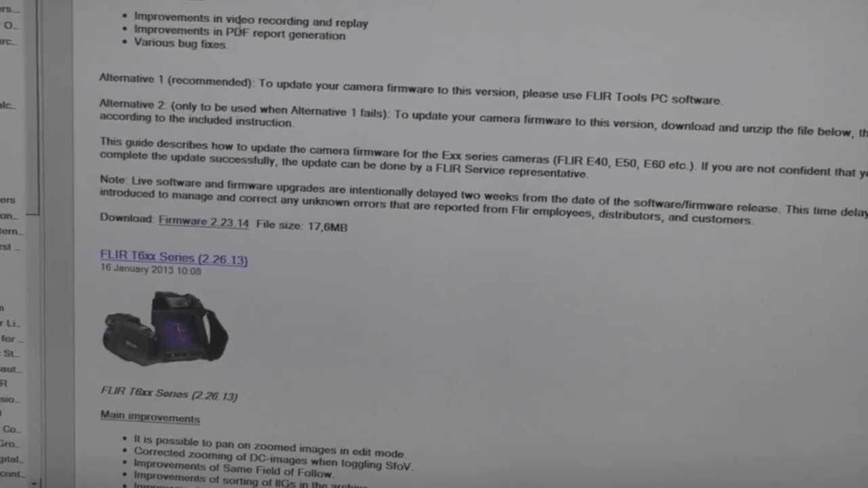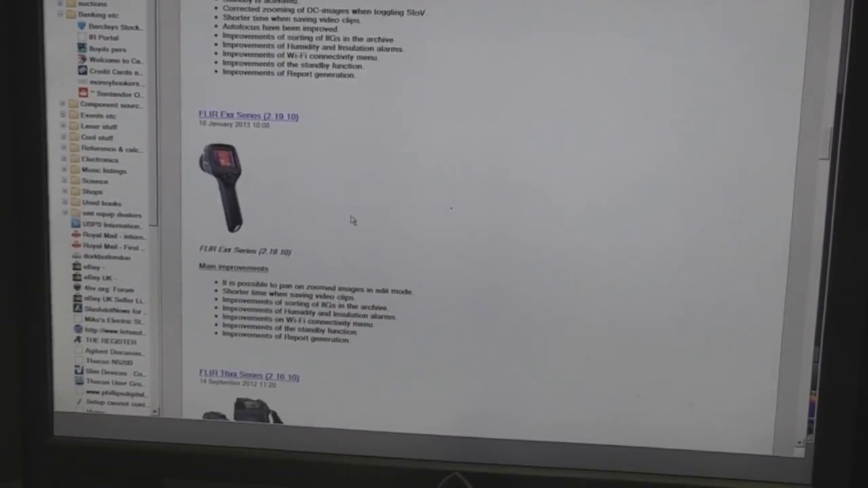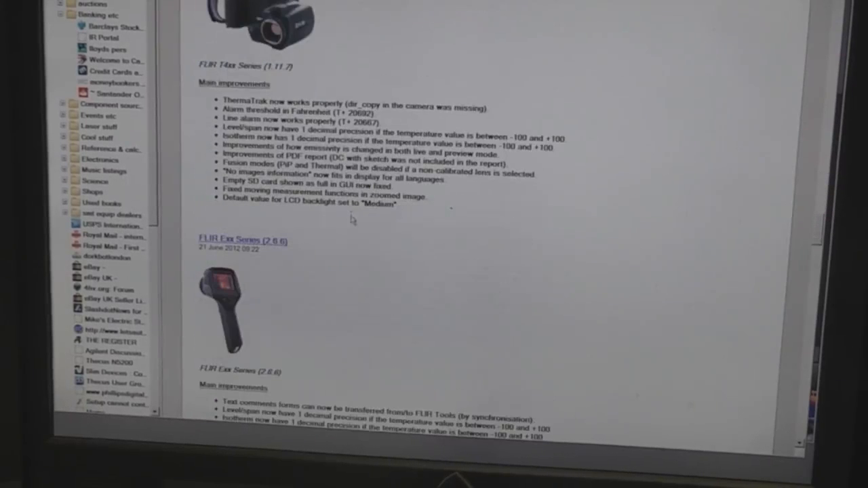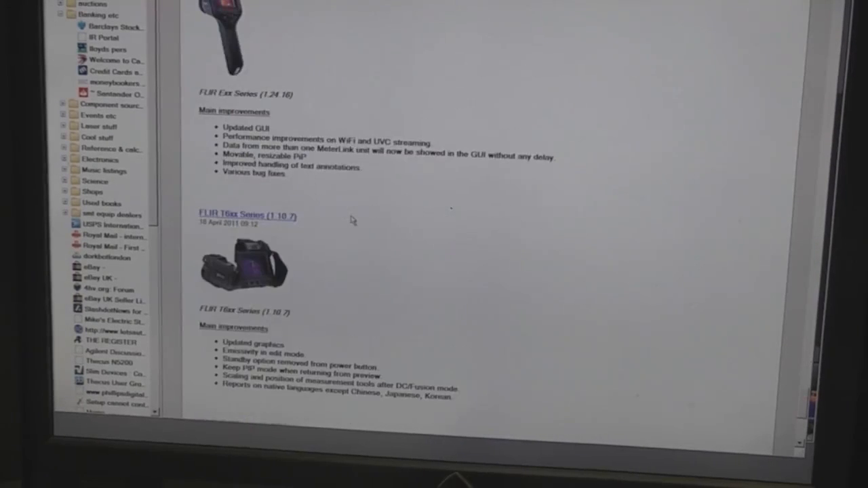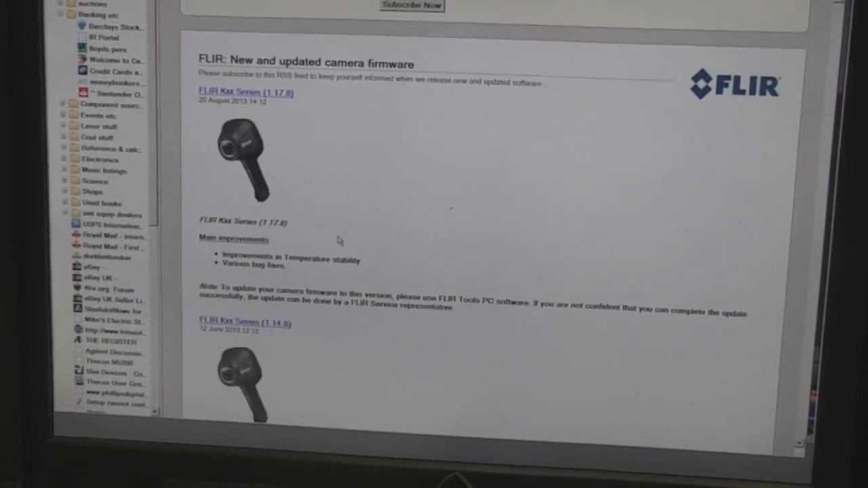But also in the improvements, it's talking about improvements in video recording and replay, but this doesn't actually have video recording, so I suspect that actually applies to a different model. So as far as I can see, there isn't actually an update for this model available on here, so I don't really know what's going on there. They've obviously screwed something up there, so that's something they need to sort out.